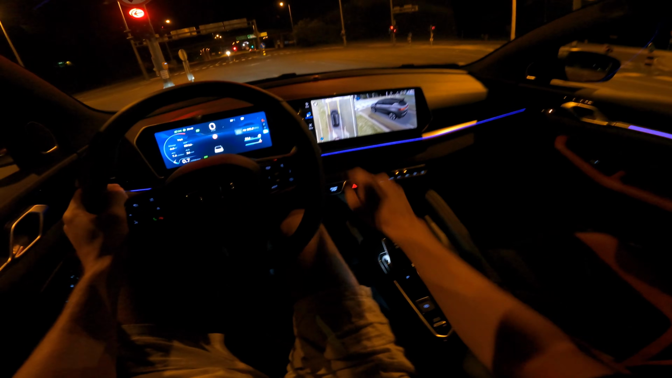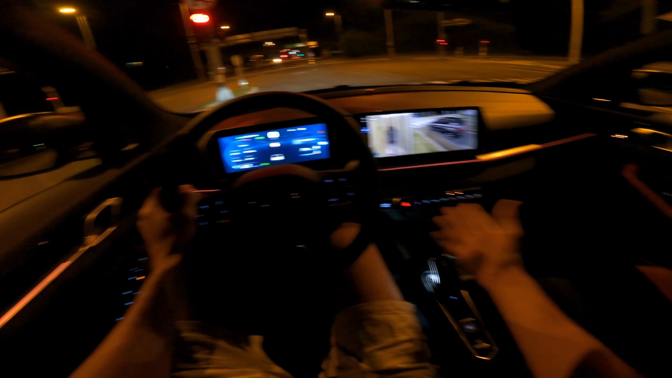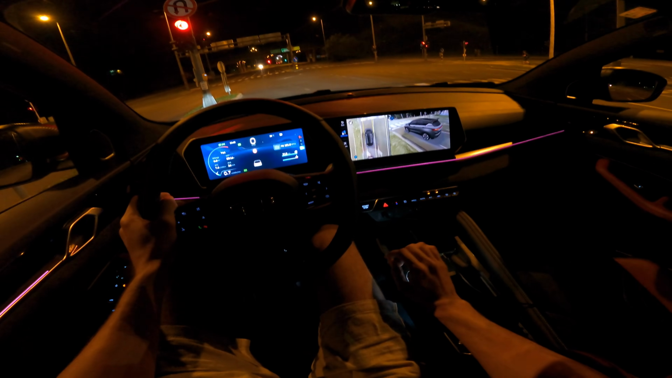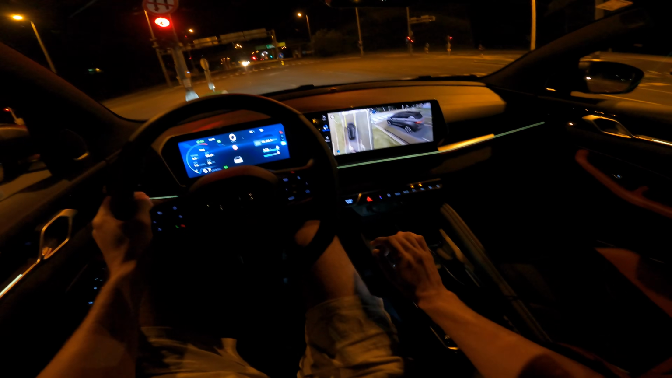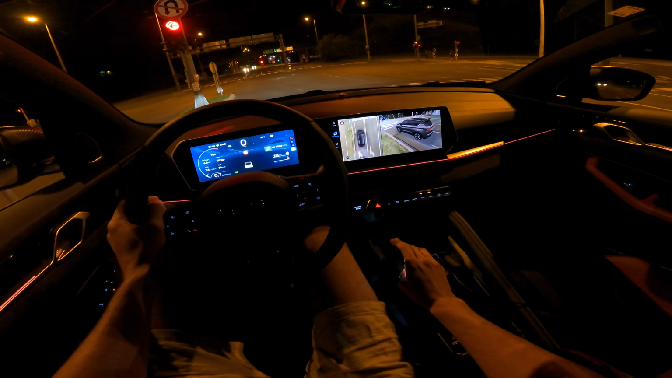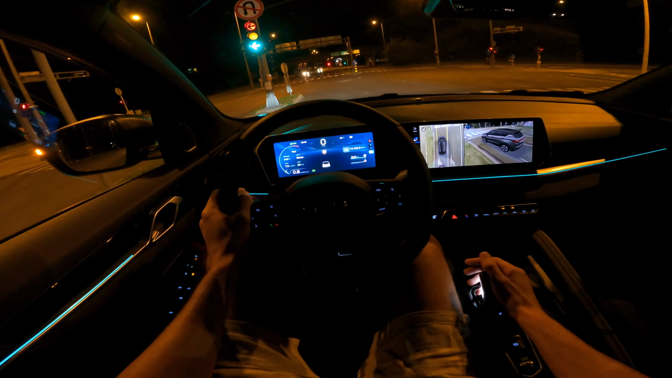This car also comes with self-parking, so 360 parking. I never tried those out. I think that you should be able to park your car or not have your driver's license. If you can't park, then you shouldn't be driving.